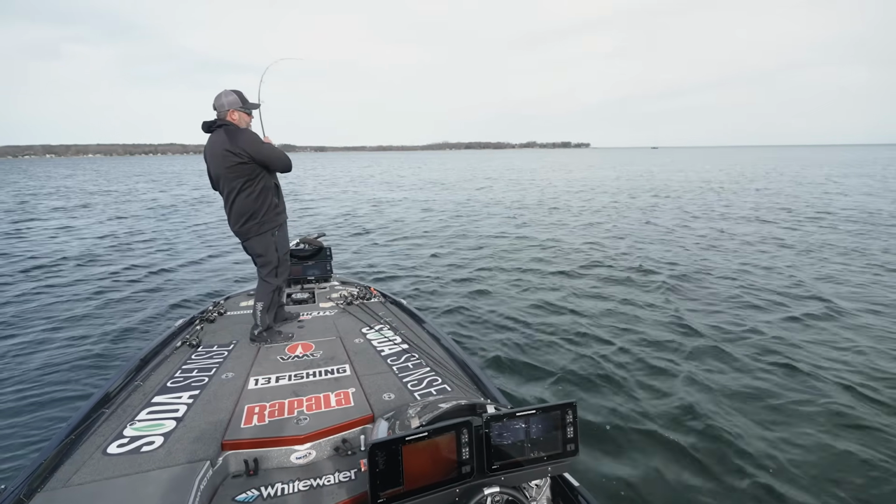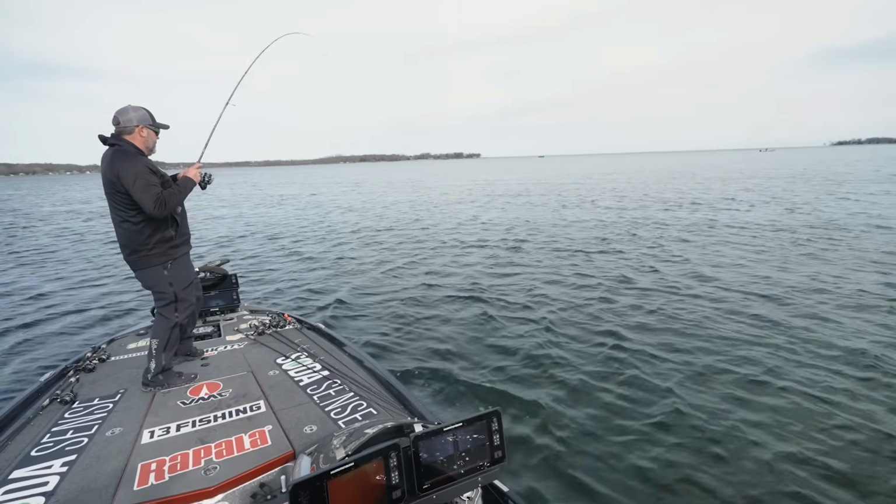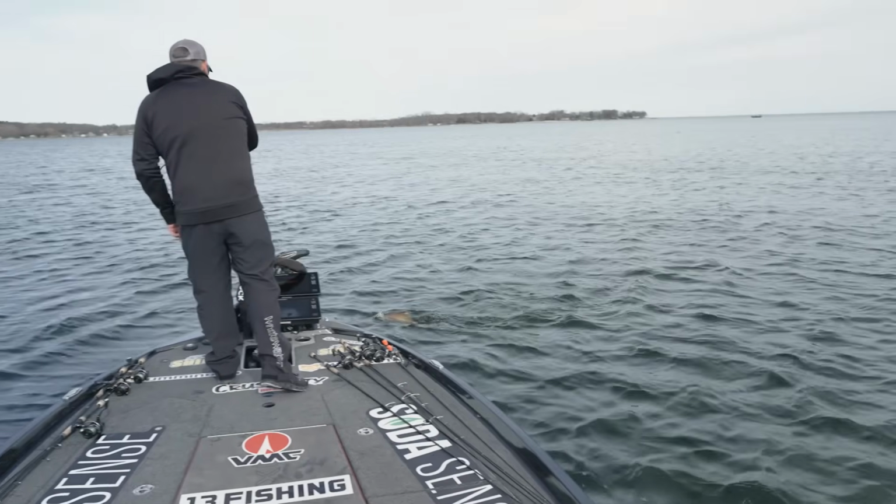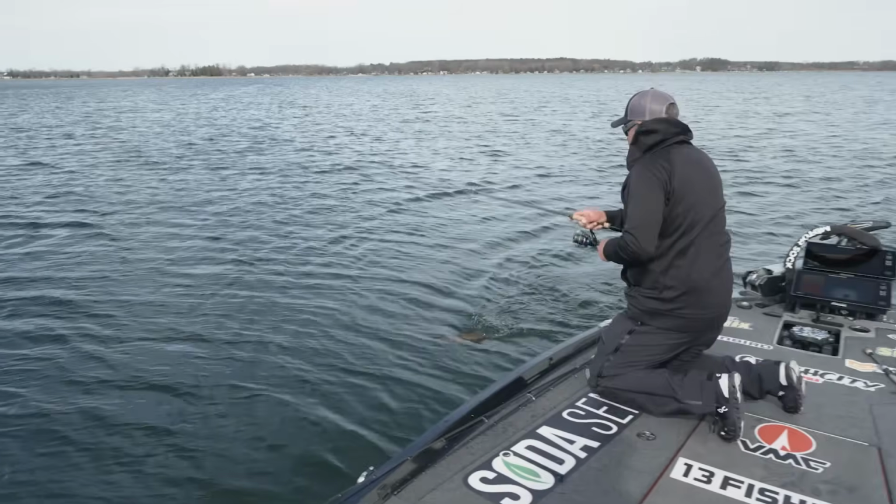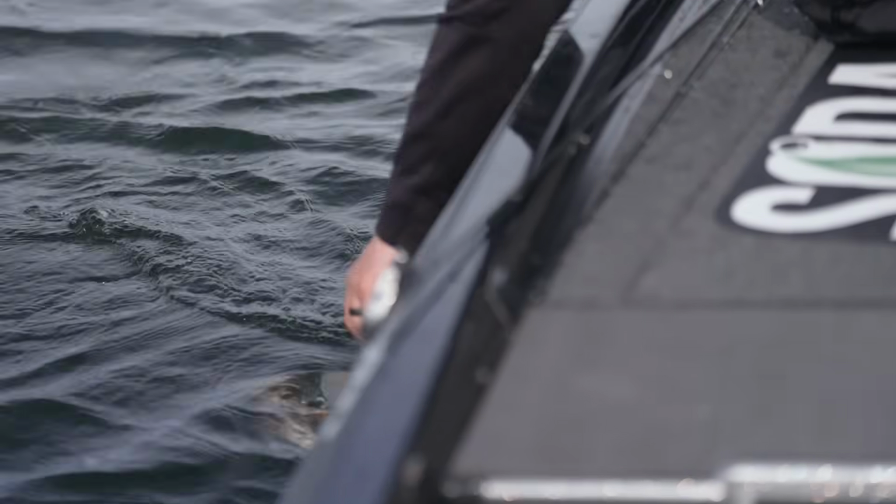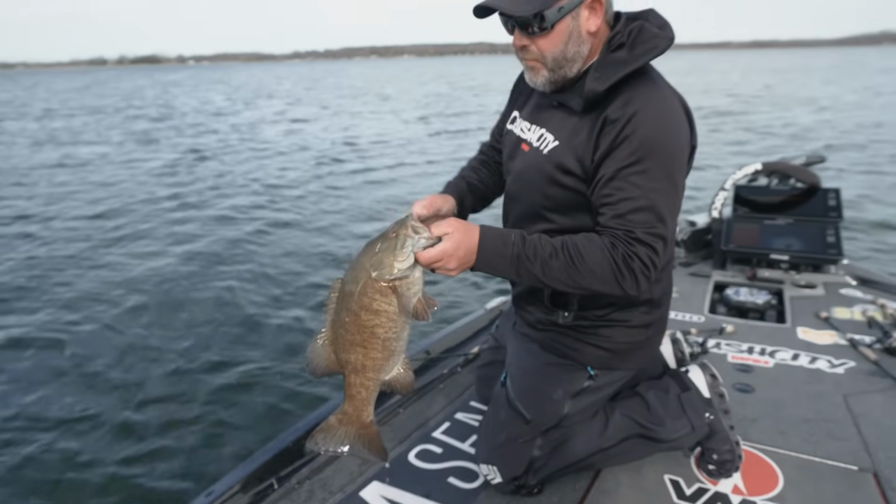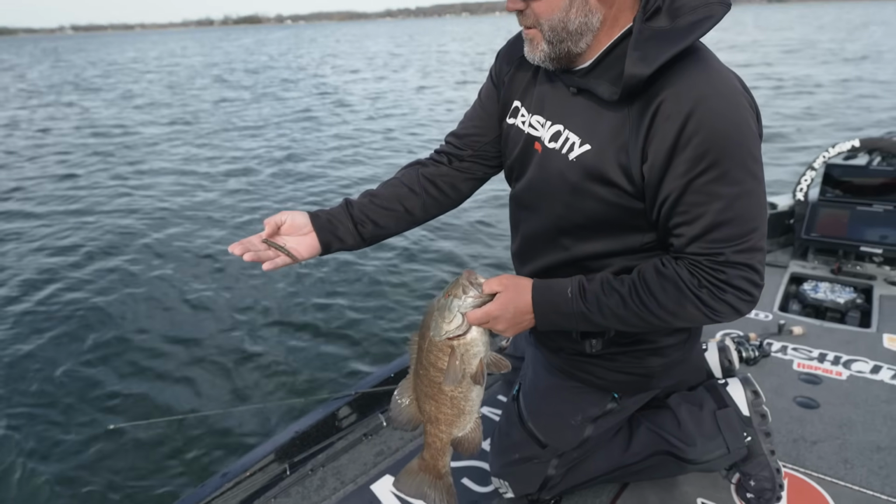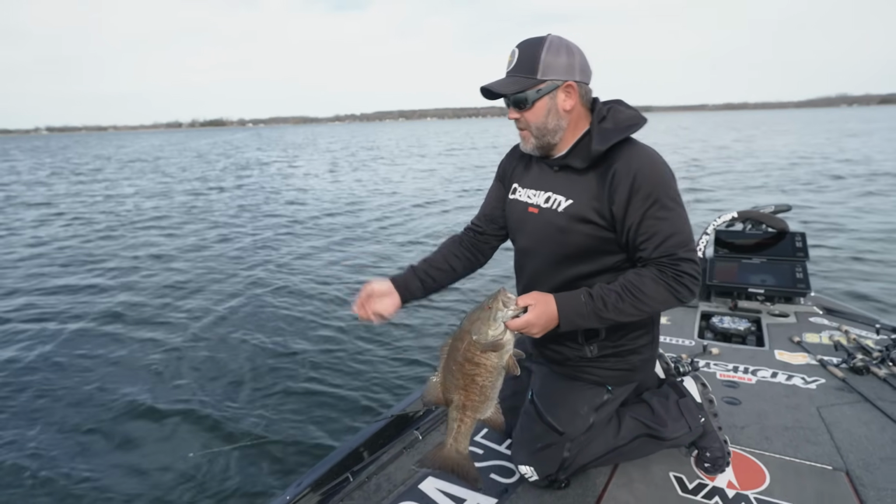Got it. Good one. On the Ned. Got one to eat the Ned finally. Little swinging Ned head and a Ned BLT. Nice. That thing is a bad little dude. That hook articulates on that head so it can just sit there and float.